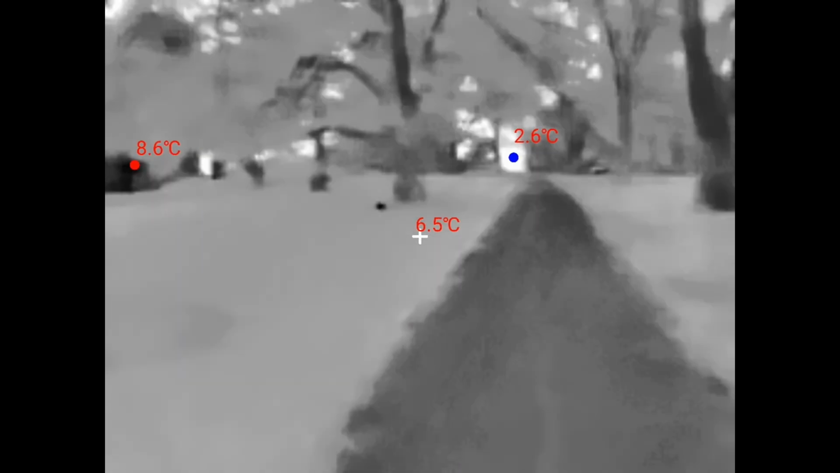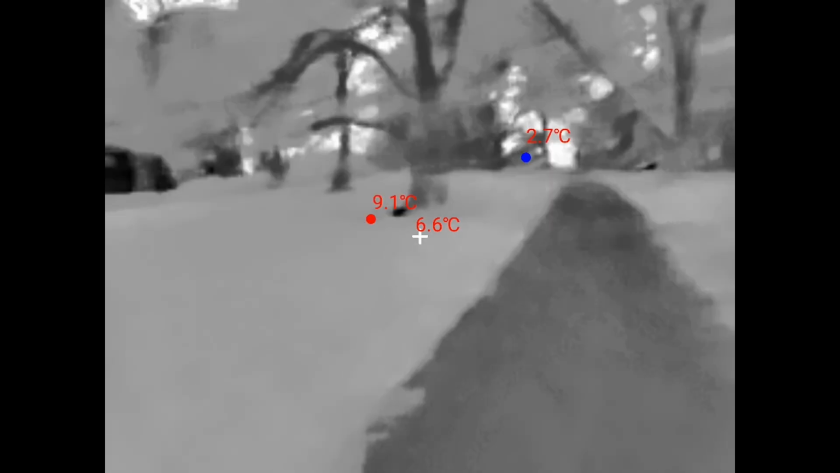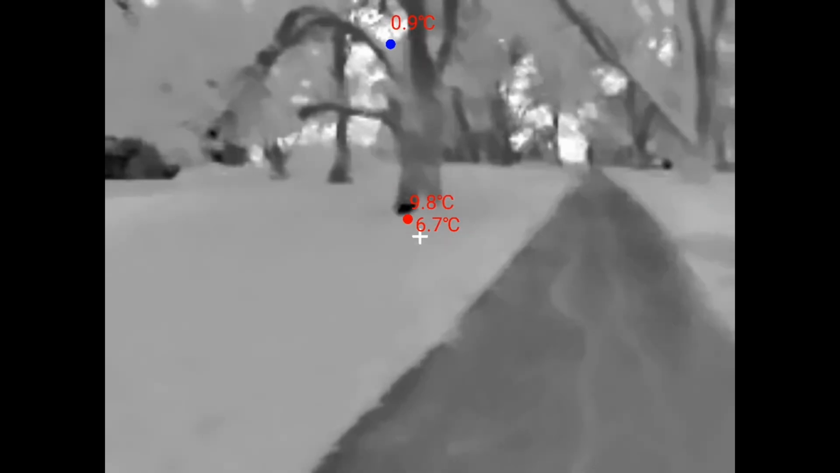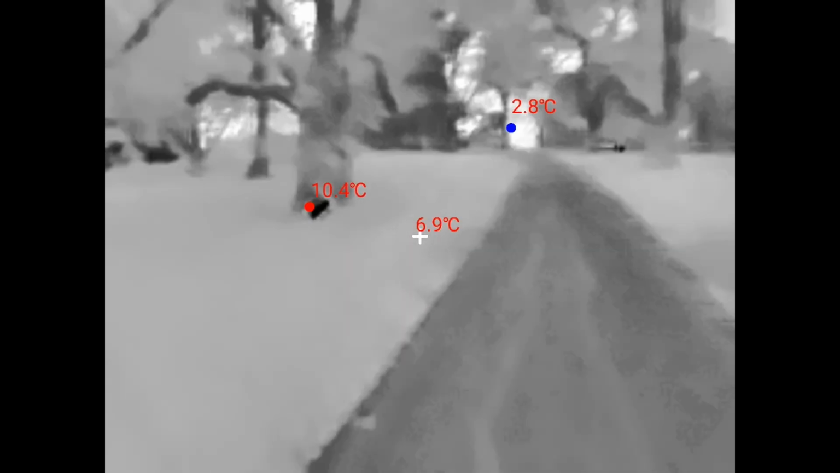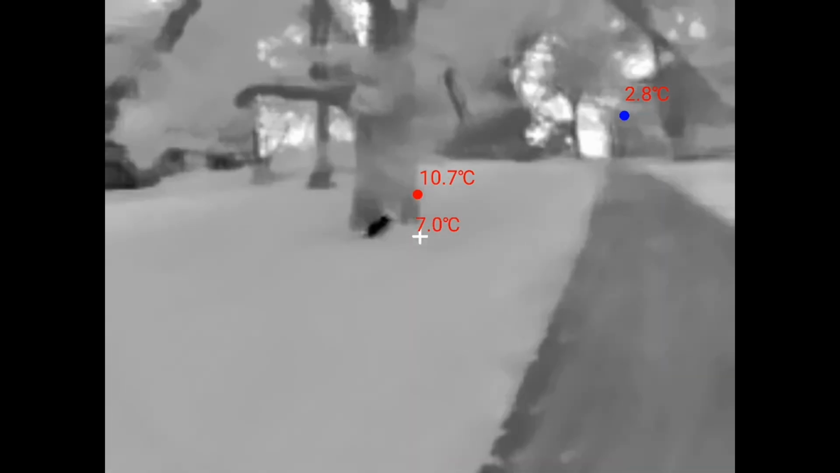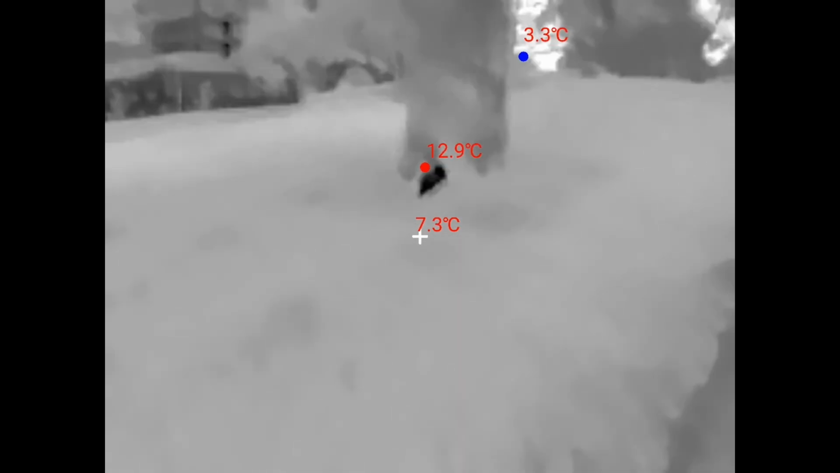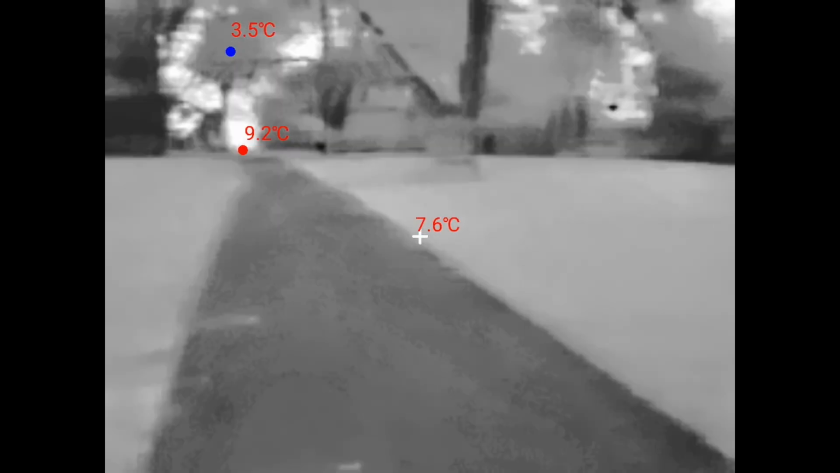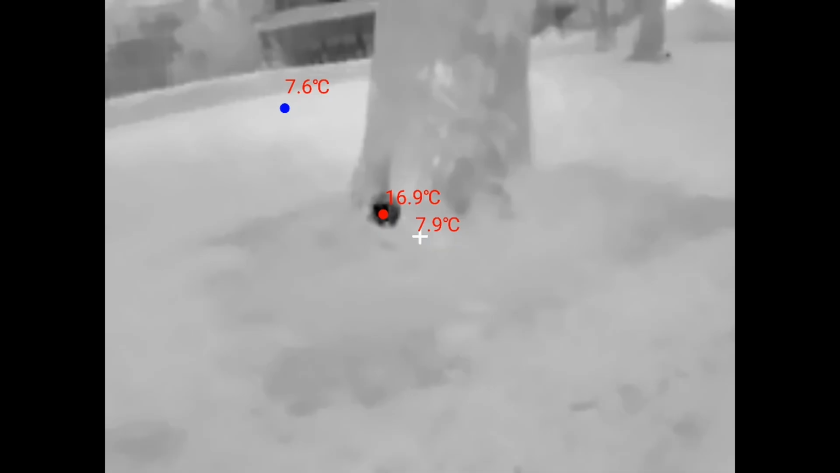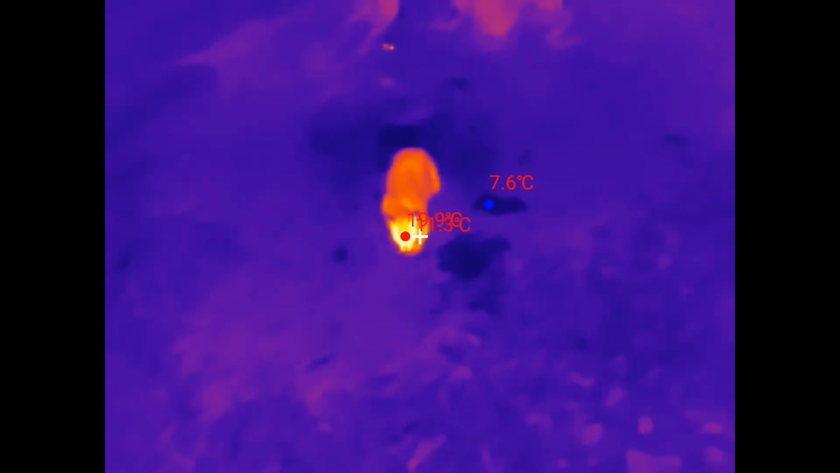It was a lot easier with the Thermalmaster X3, but I mean, even with the P2, this is pretty nuts. I wasn't expecting to be able to actually see anything past like a few meters, so it's got to be like a possum or something. Yeah, that's a possum. It's so dark here, so I wouldn't really be able to see anything. There we go. It's a possum.